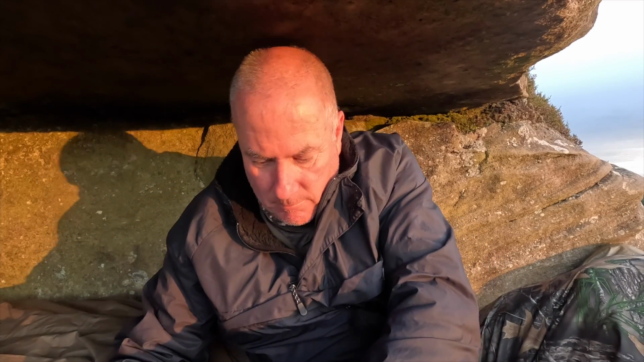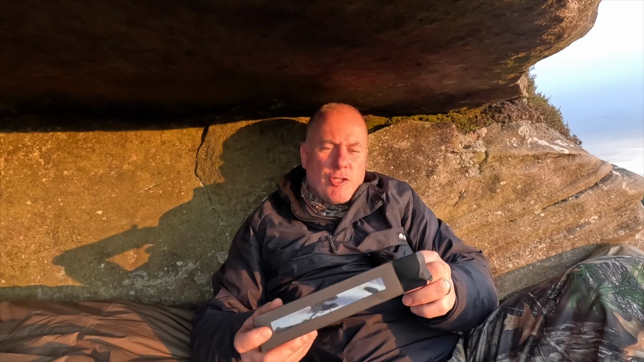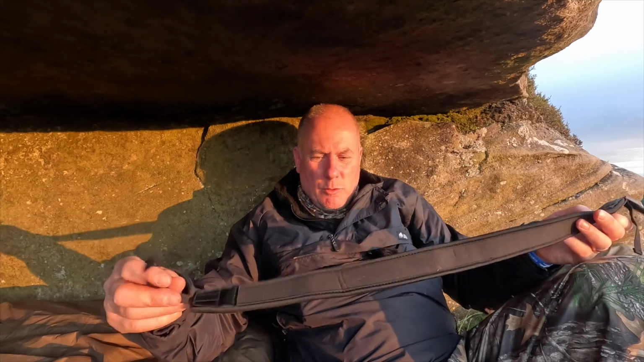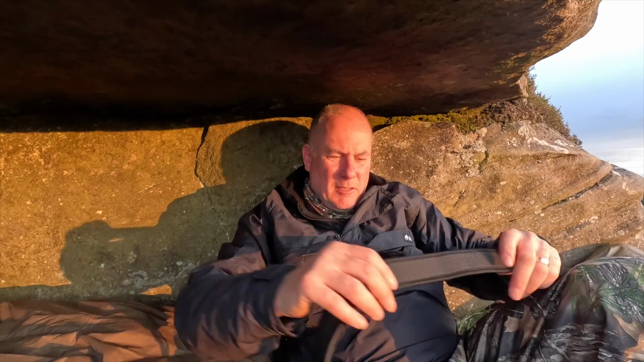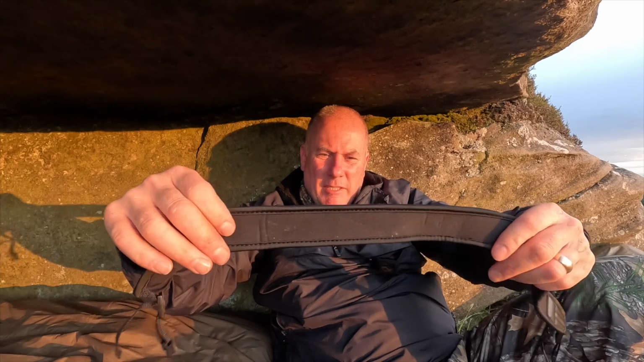In the second box, which is a little bit bigger, you have the strap, so you can put it over your neck and use this like a bino. So obviously, as you can see, it's nice and spongy, and then it's soft on that side. Just put it that way.